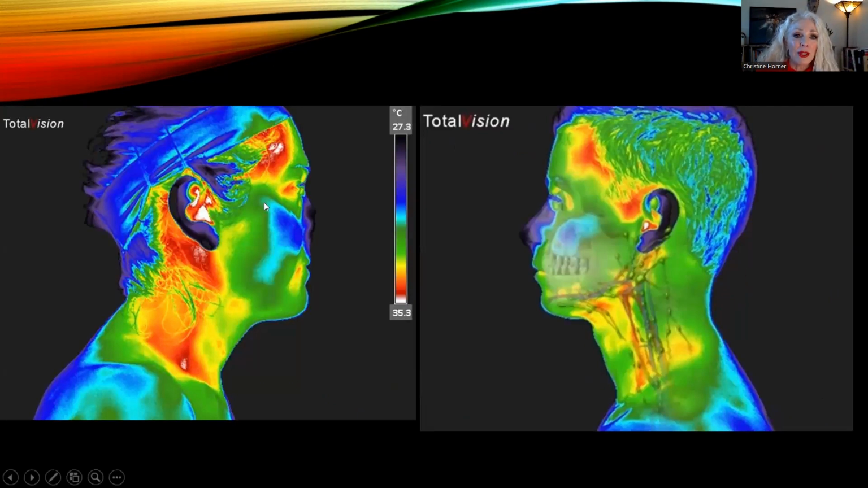On the side view, the external ear is always very cold, and anything that's sticking up from the body, like the nose, the external ear, is cold. And then anything that inverts or causes a contour depression, we'll call it, is going to be warm. So when we do the thermal imaging, we actually need to hold all this hair out of the way so that it will expose this area right here, which is the TMJ, the temporomandibular joint.